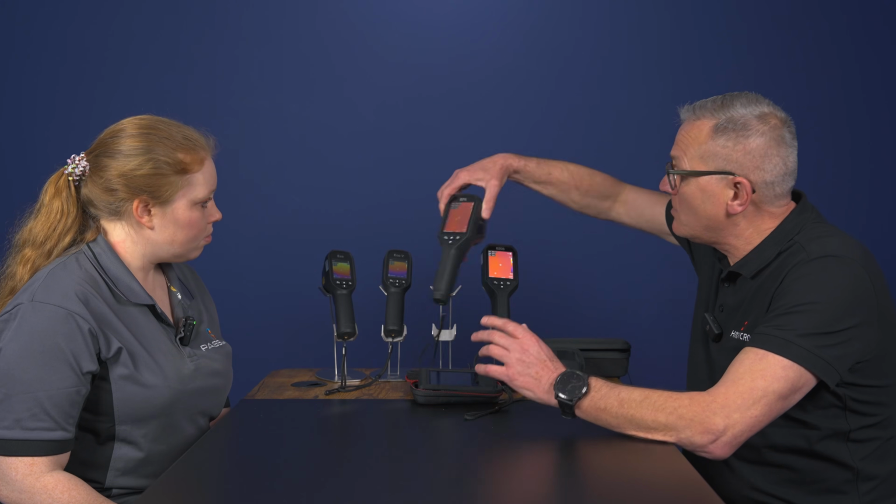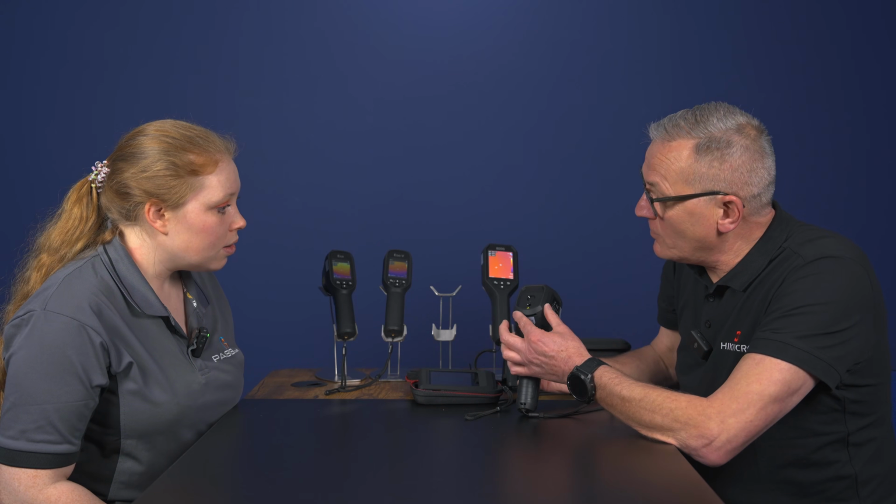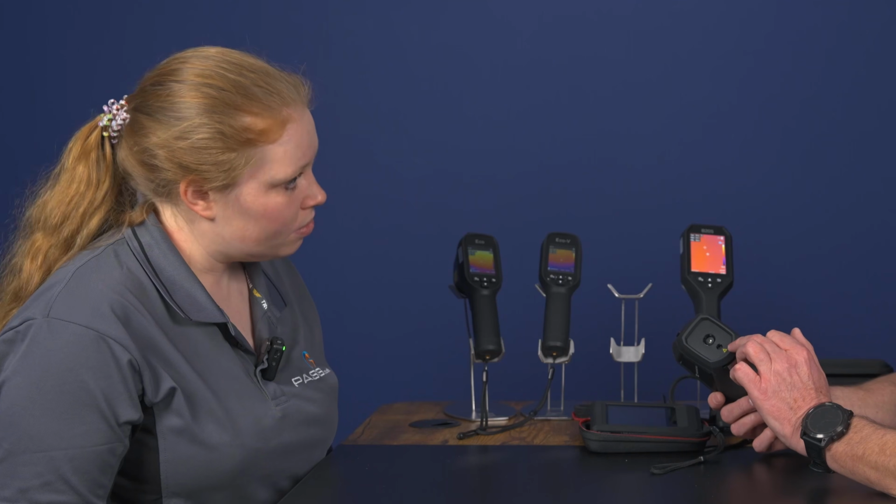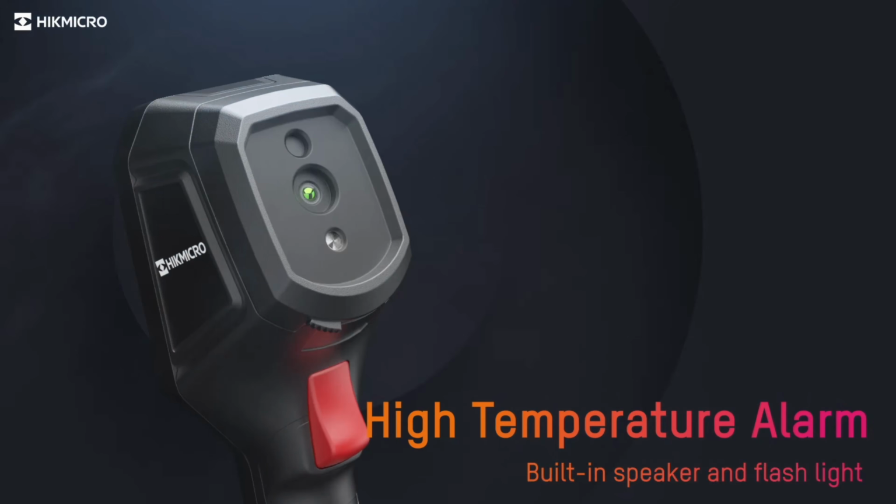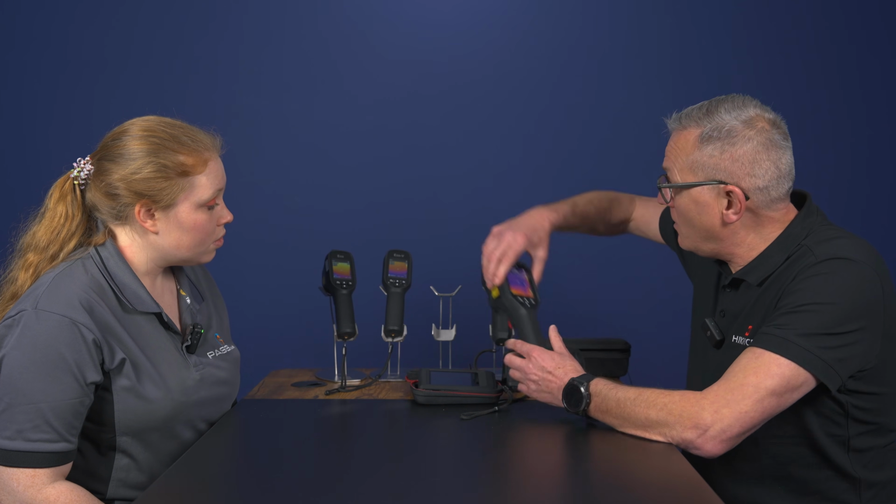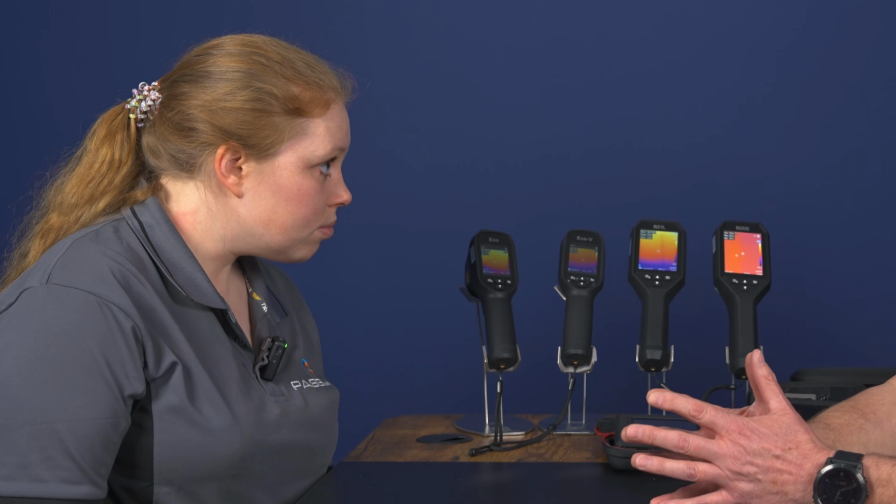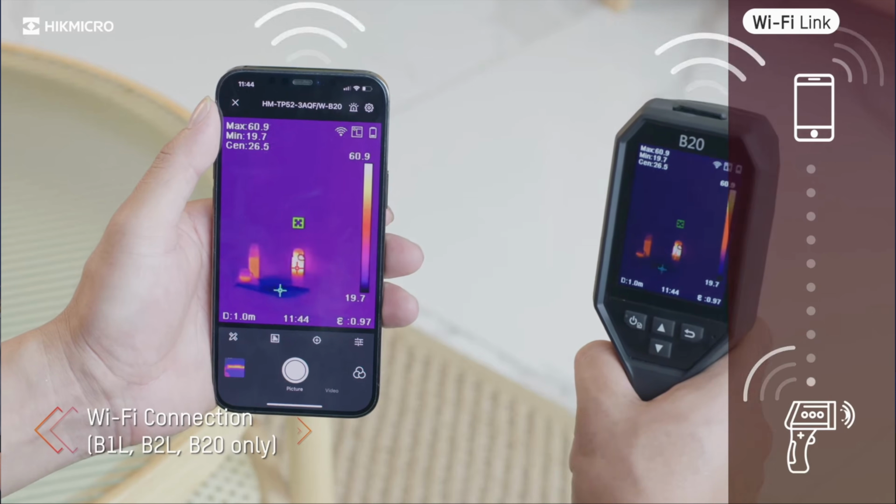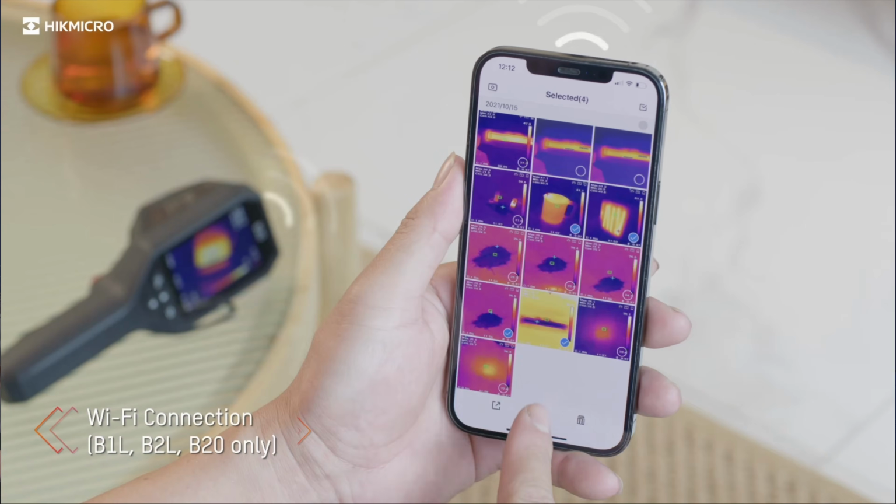So on these cameras, Jess, they have the little cover as well for your lens. Oh, okay. So there's no lens cap on these. So straight away, you've got your infrared pointer as well. But for customers that just want to use this with the app, or they want to use it as a tool for monitoring using Hikmicro Analyzer, they can do that as well. So these connect to the app? They do instantly as well. So again, download that, use your hotspot or Wi-Fi, and then you can operate it using your mobile phone.